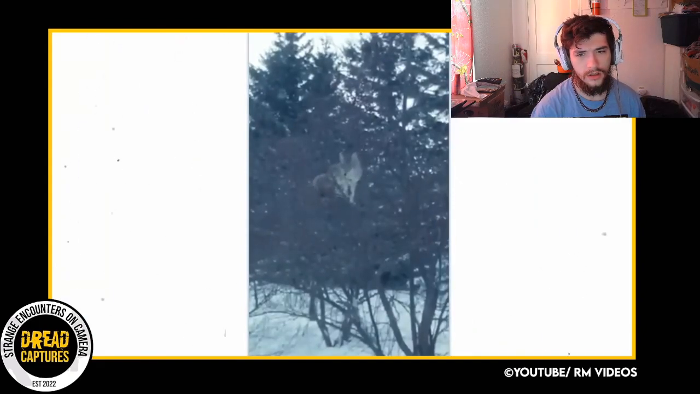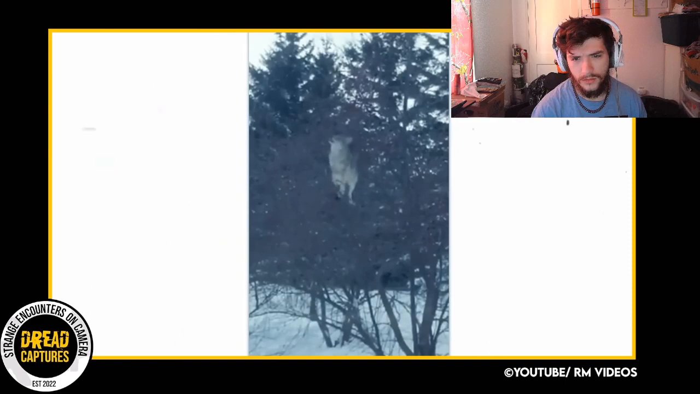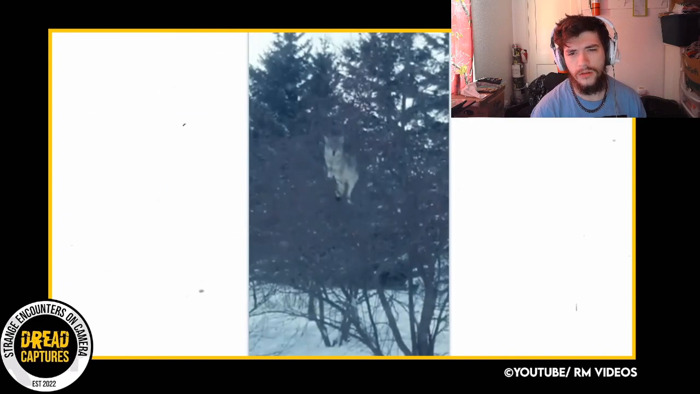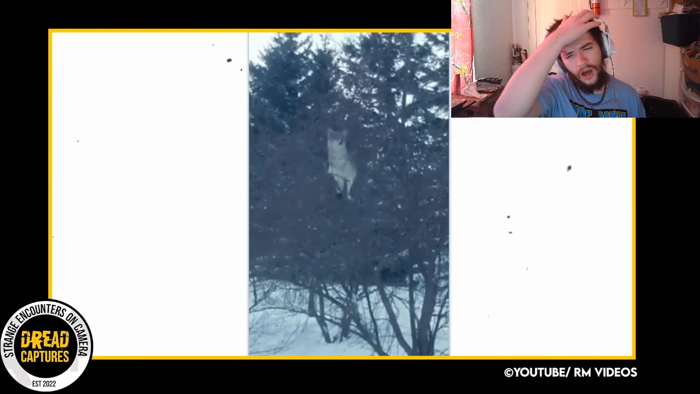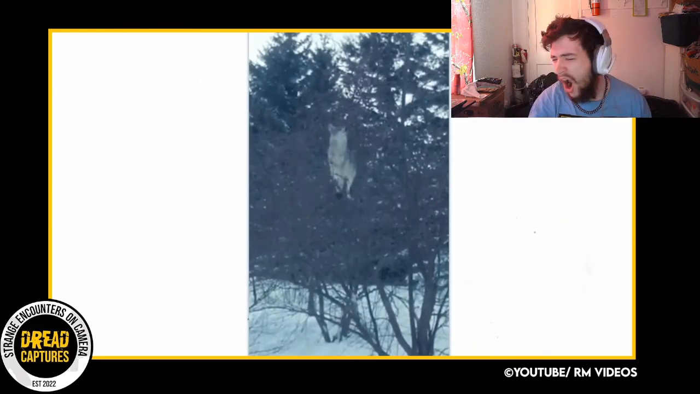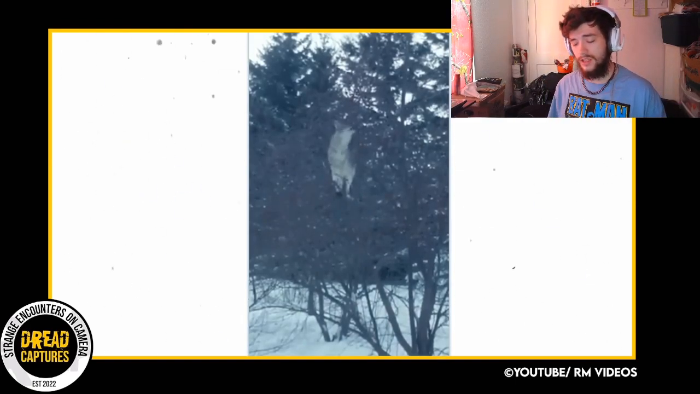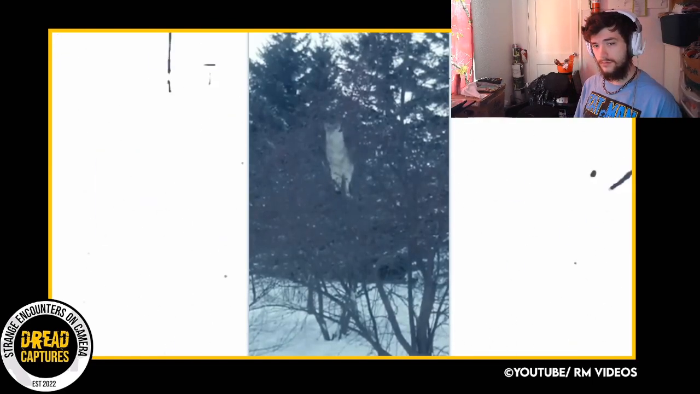Now, I will say I have never once seen this. A coyote in a tree. I can't imagine walking out to work one morning and seeing this. A coyote eating berries out of my tree. I mean, what is going on here? Has anyone seen anything like this? I have so many questions. Why is he up there? How did he get up there? The lady filming sounds very calm about this, almost like it occurs daily. She even says, quote, "There's our coyote eating berries out of our tree."